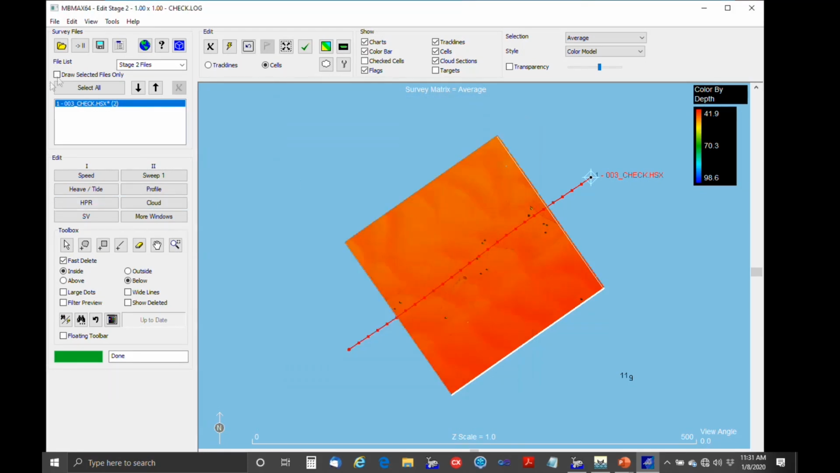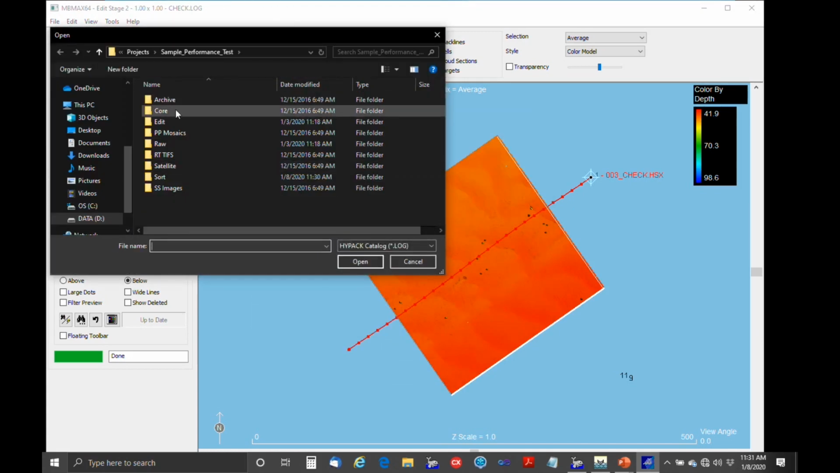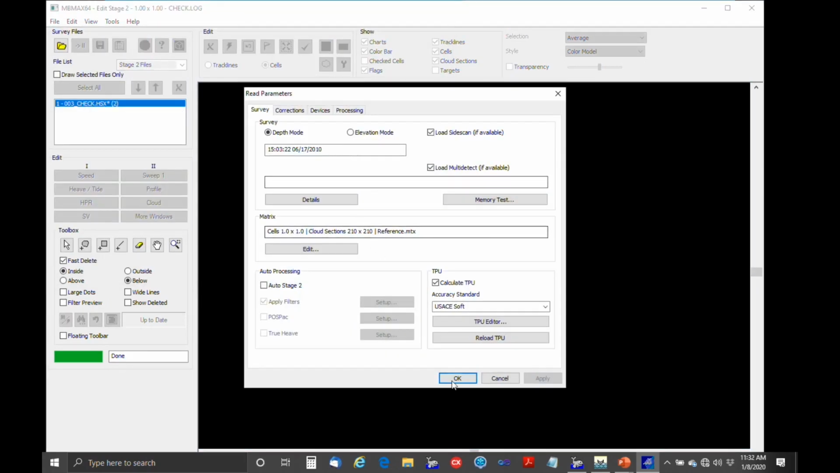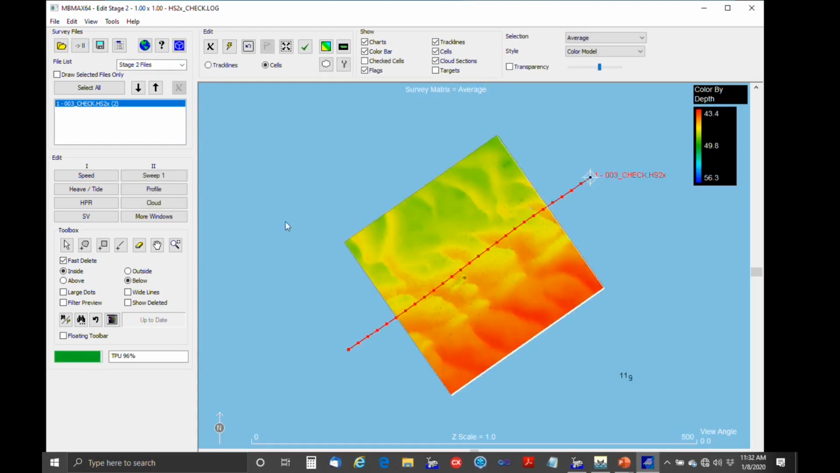So I think maybe we have these check lines in edited form too. Okay, that looks better.